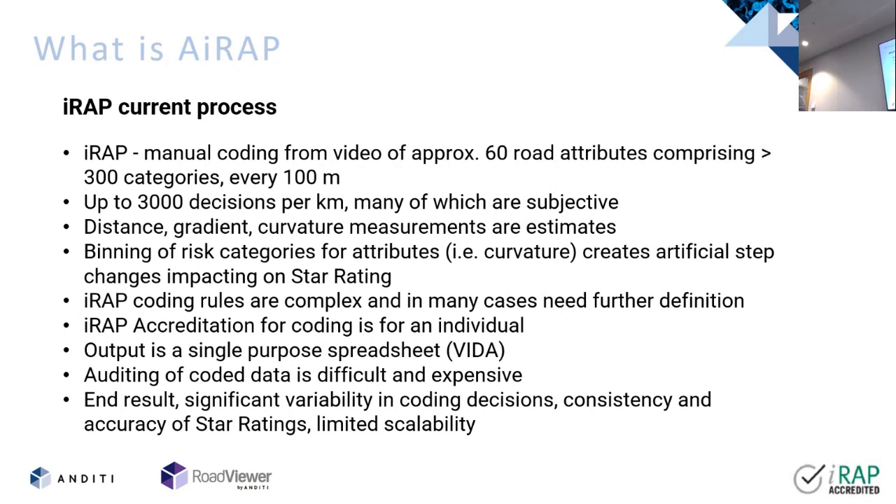So the current iRAP process, and this is sort of looking at it in comparison to AiRAP in that space. Manual coding using videos of 50 to 60 attributes, about 3,000 decisions per kilometre to be made when you're trying to do that coding. And that's a real challenge because you're not just saying, is it a tree? You're saying, is that tree closer than that pole, closer than that thing, closer than this? And so when you're trying to do it visually and not having some sort of spatial database to pull it back to, it becomes a real issue.